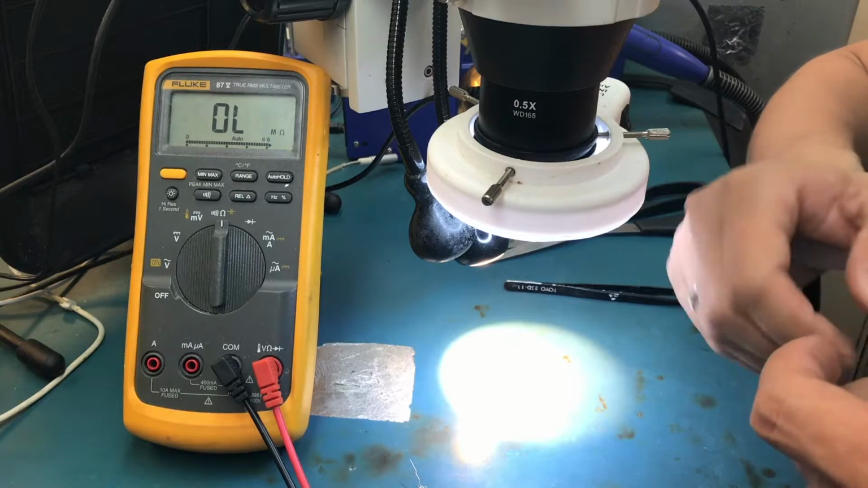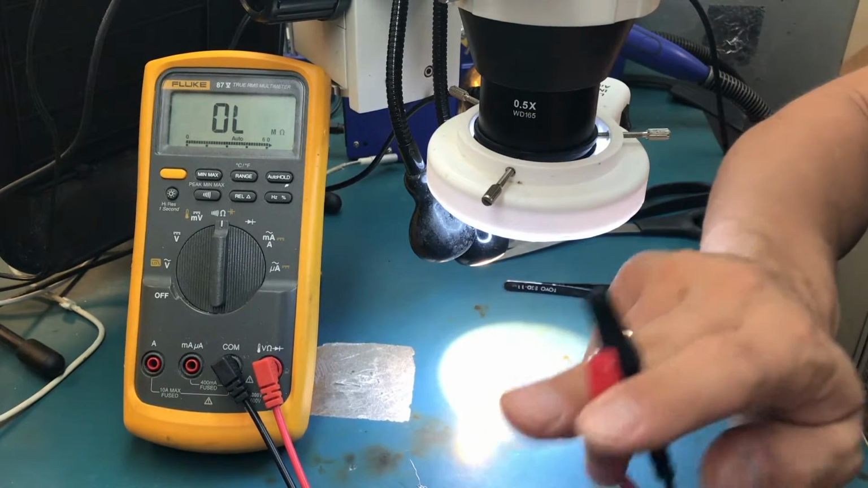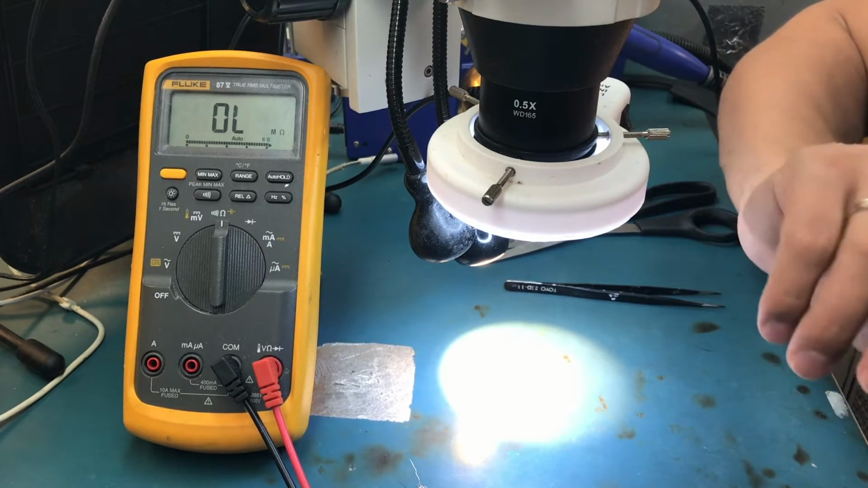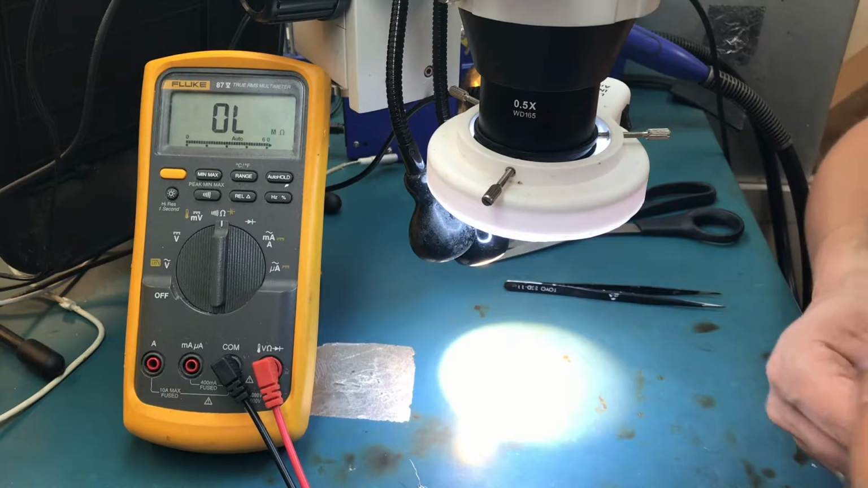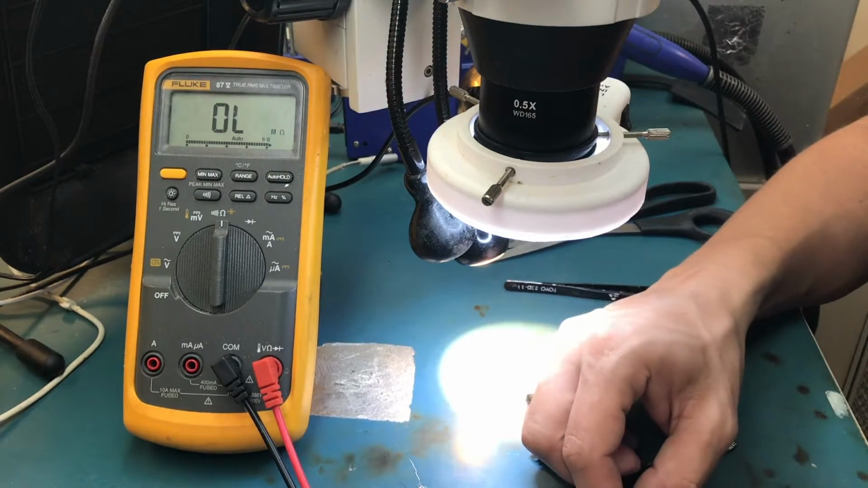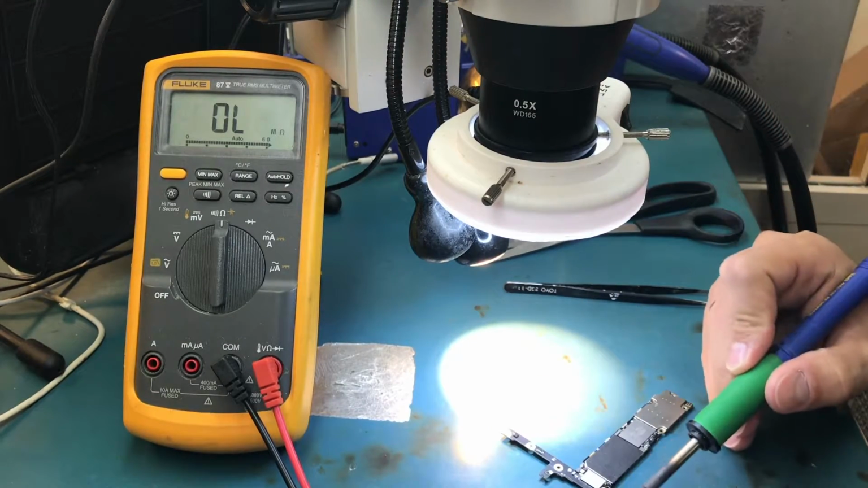Just so I get a little thicker wire, because those little grips don't grip very well if it's just a bare line. So another good thing to try here is to also solder that area of the wire, like put some solder metal onto it.